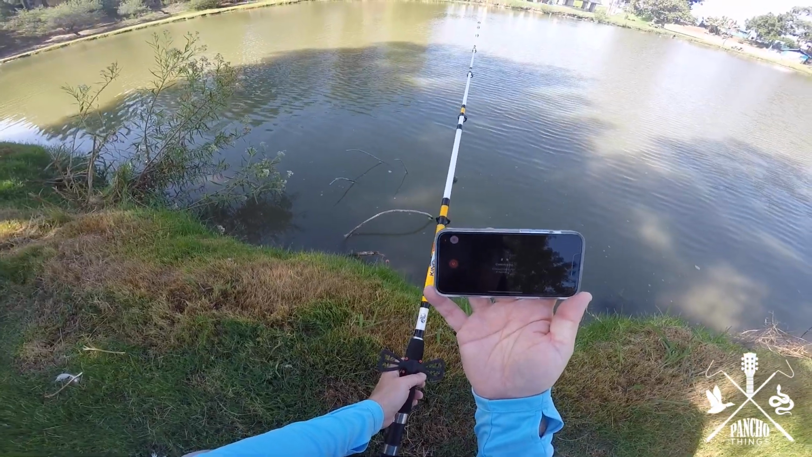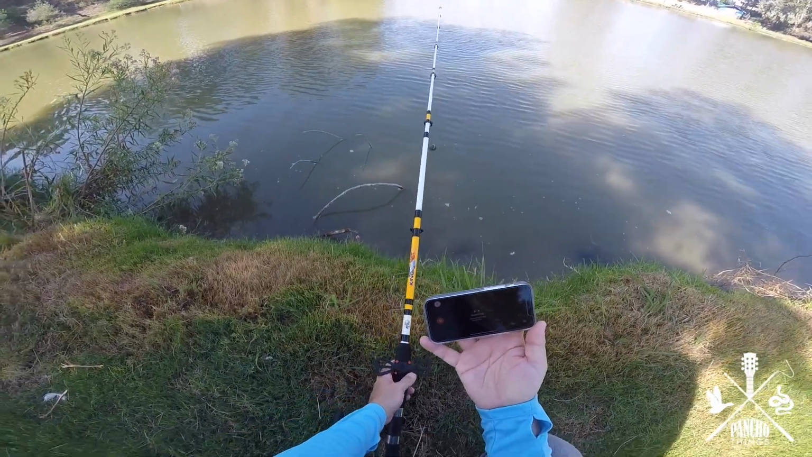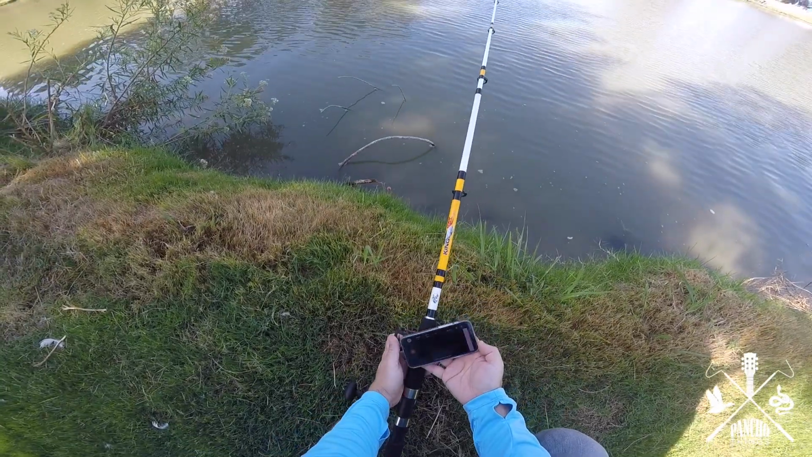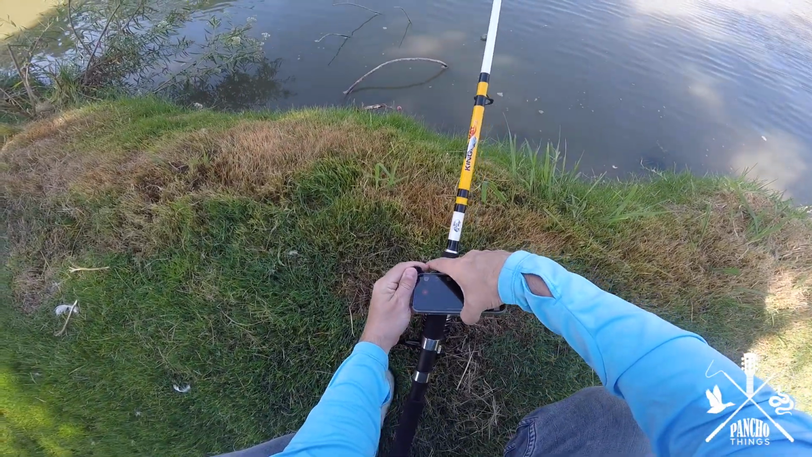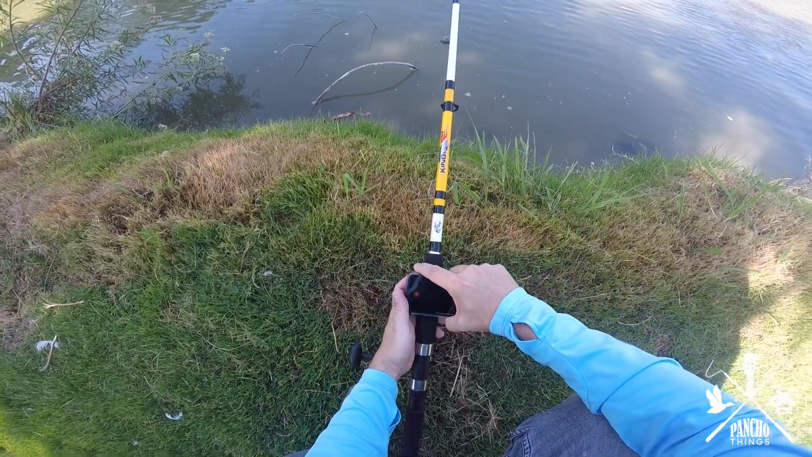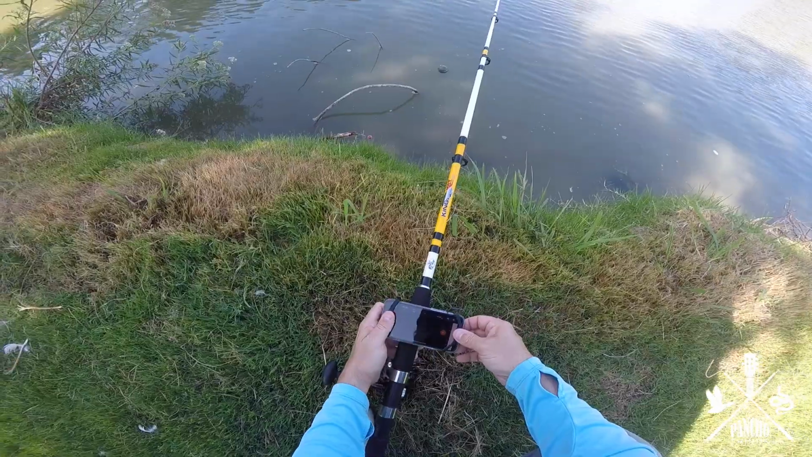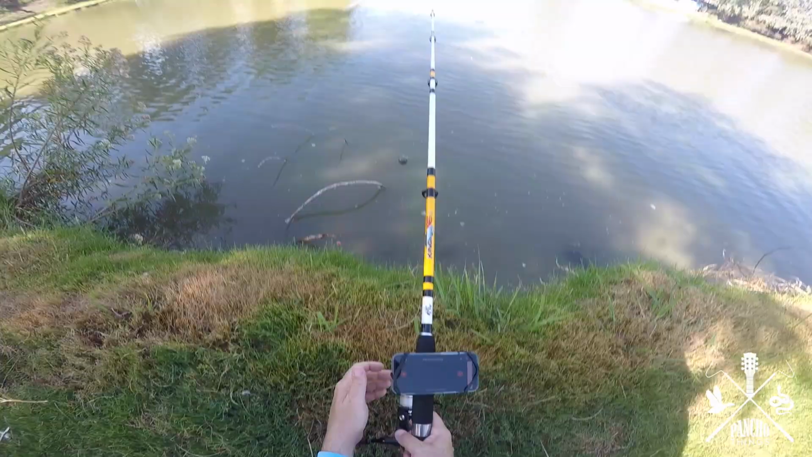Hopefully you can see that. If not, I got camera 2. Boom, we're live. So now that we're live, I'm going to put it in its little holder here. What that does is it helps you access it.